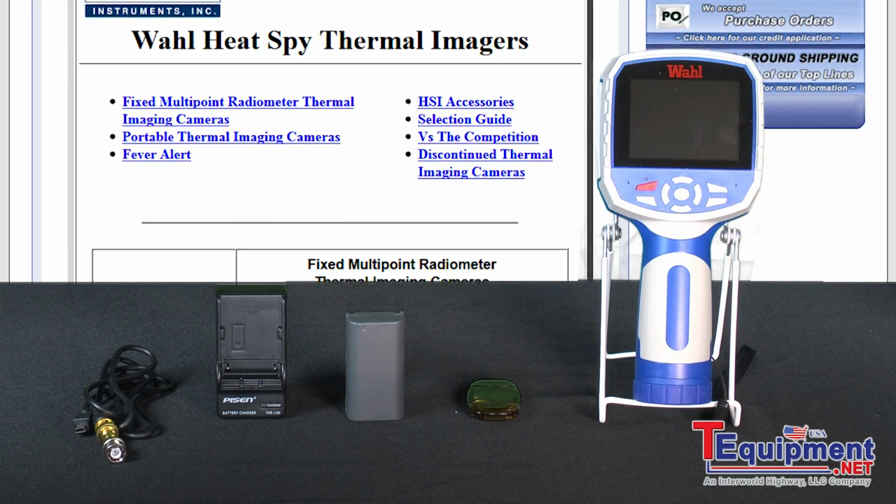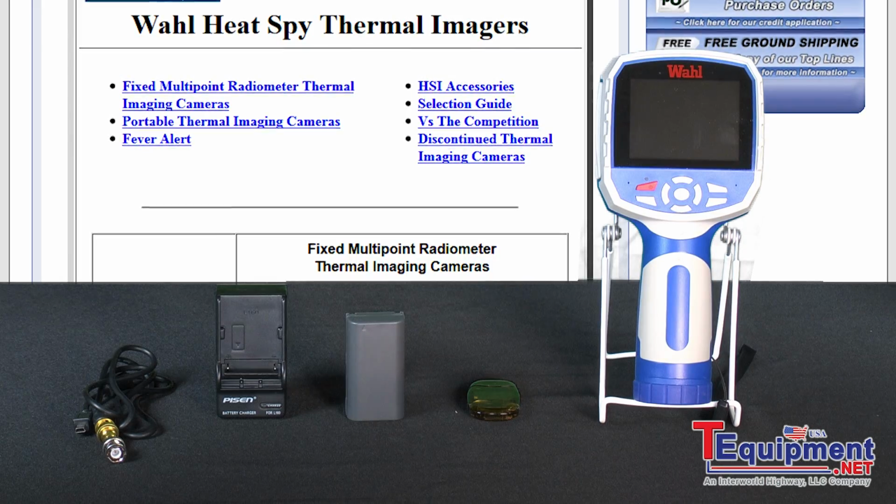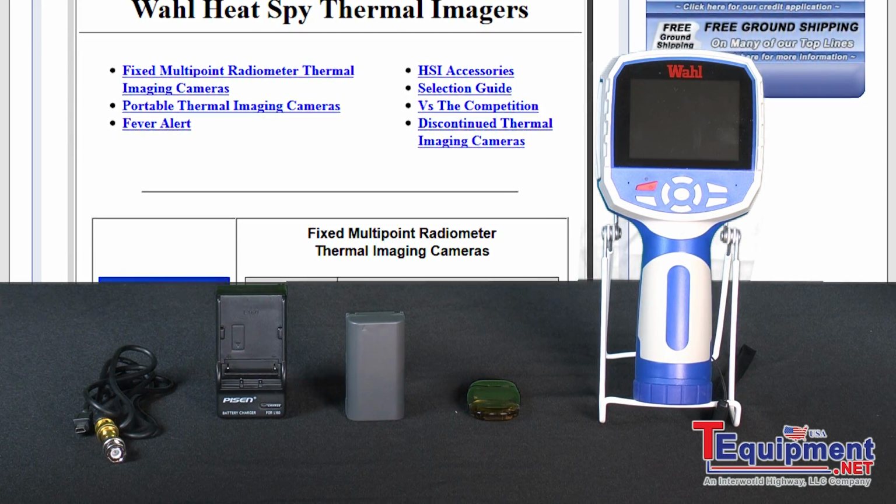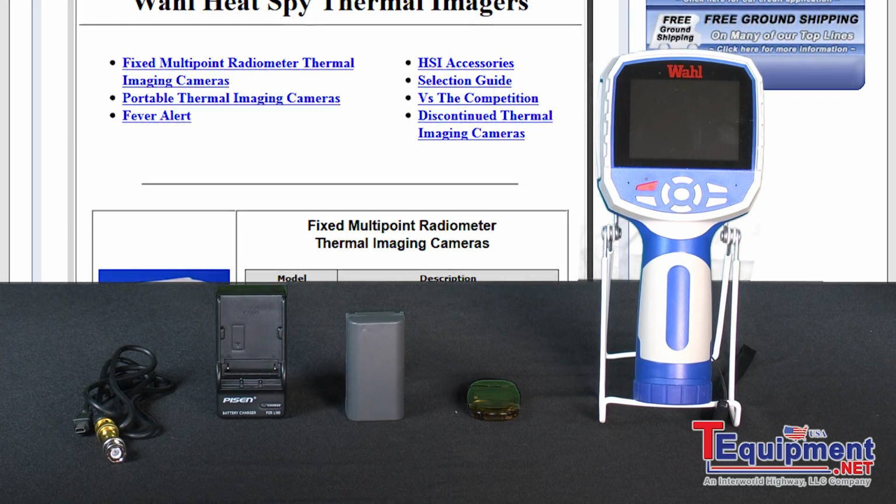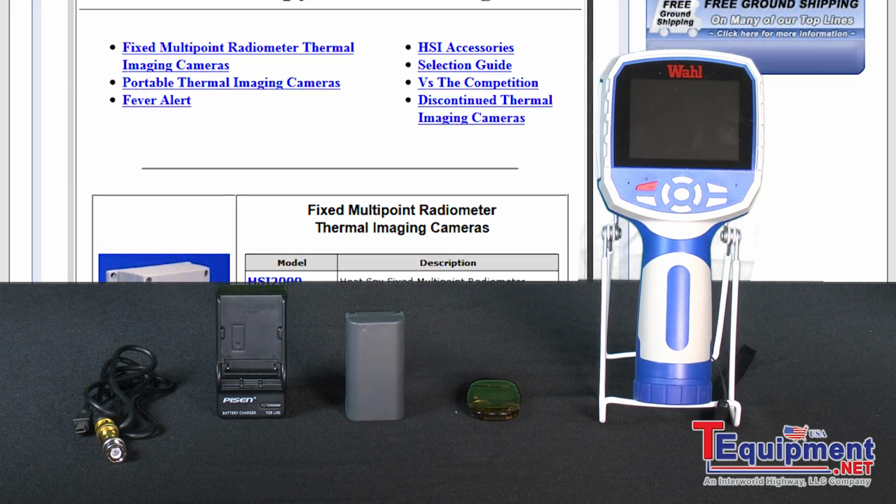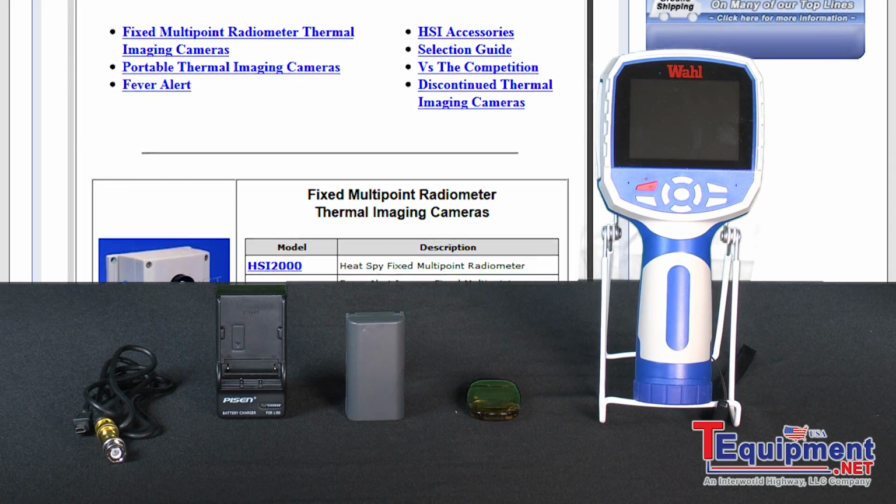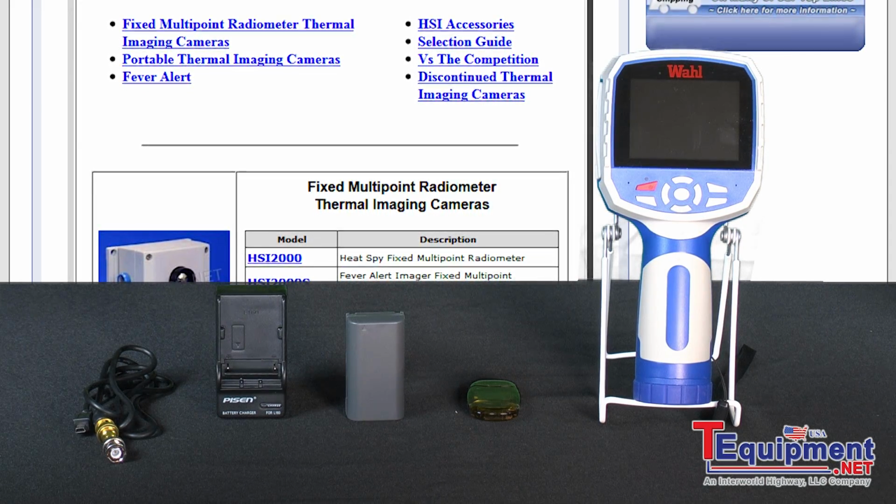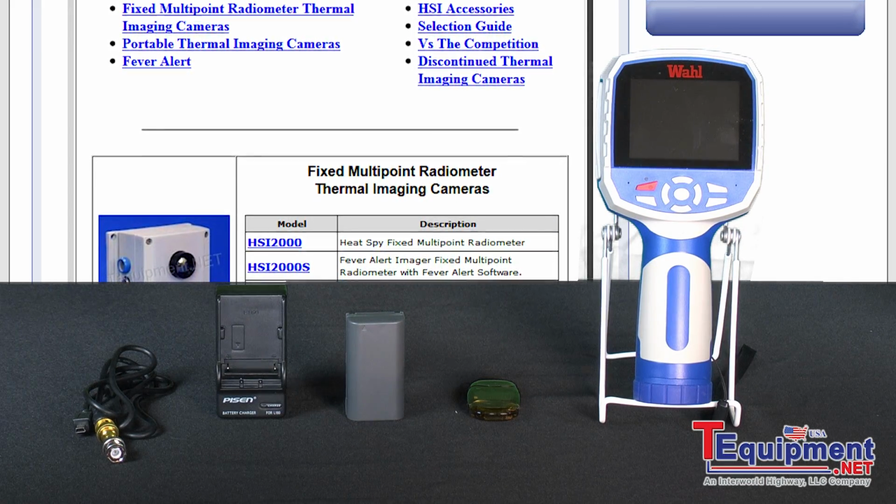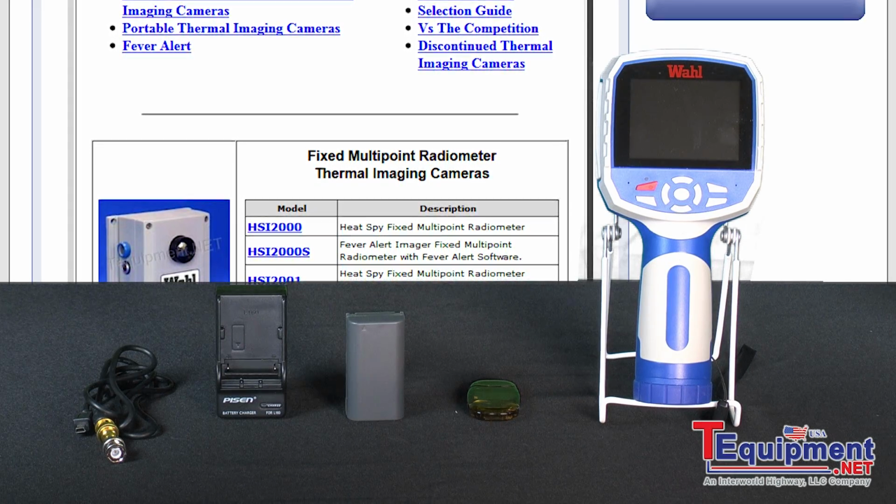Both models, the detector and the inspector, have auto or manual level and span control. You have a measurement scale of C, F, or K. In our detector model, which is our beginning starter model, you have 4 color palettes. You have 11 languages. You have hot, cold, and fixed spot measurement. And you have a high temp alarm setting. You also have reflected temperature compensation and a 2x digital zoom, and you can freeze the screen for current viewing of the image. And you also have NTSC or PAL video output through the mini USB port.